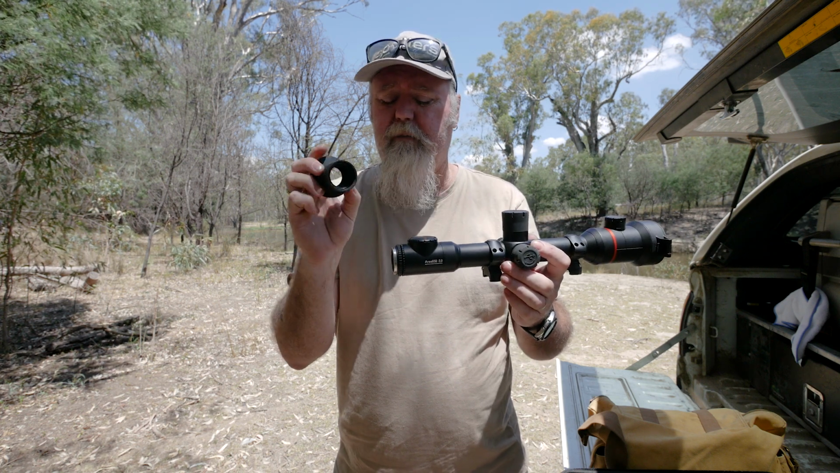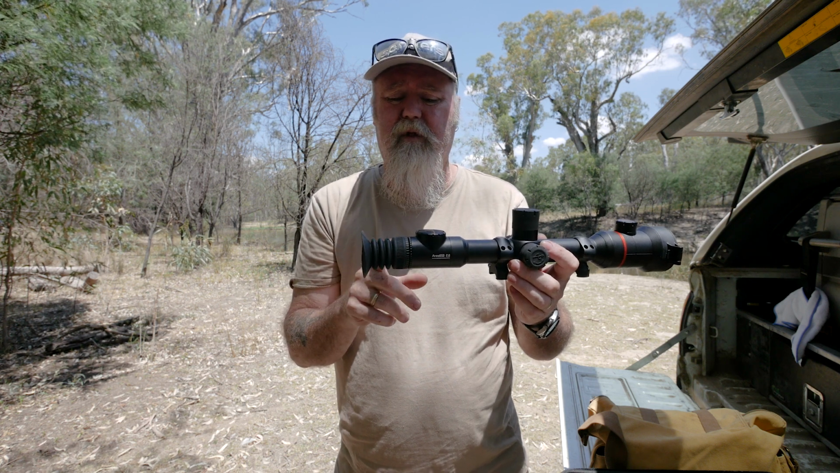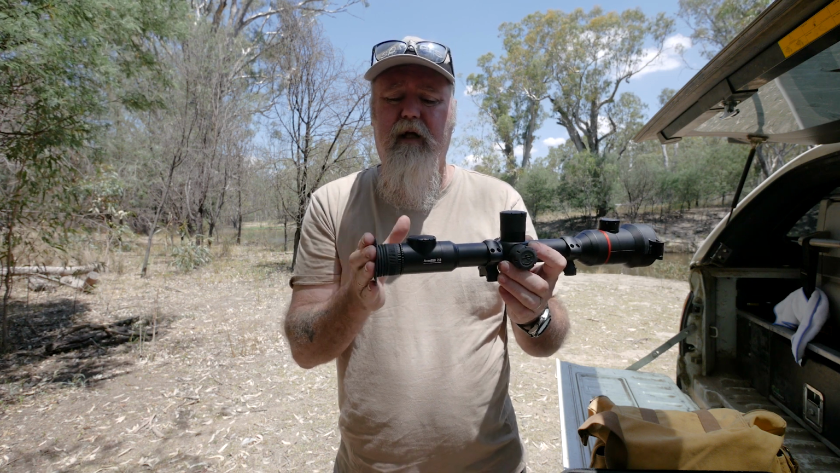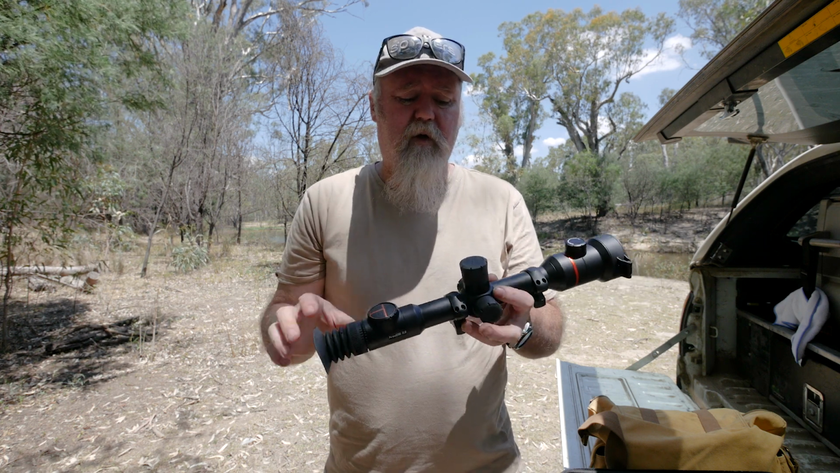It's not a big drama. It's just the eyepiece is nice, and I do like to shoot with eyepieces, but especially if I want something with a little bit of recoil, I can't give up my eye relief. That's really about it for the cons.